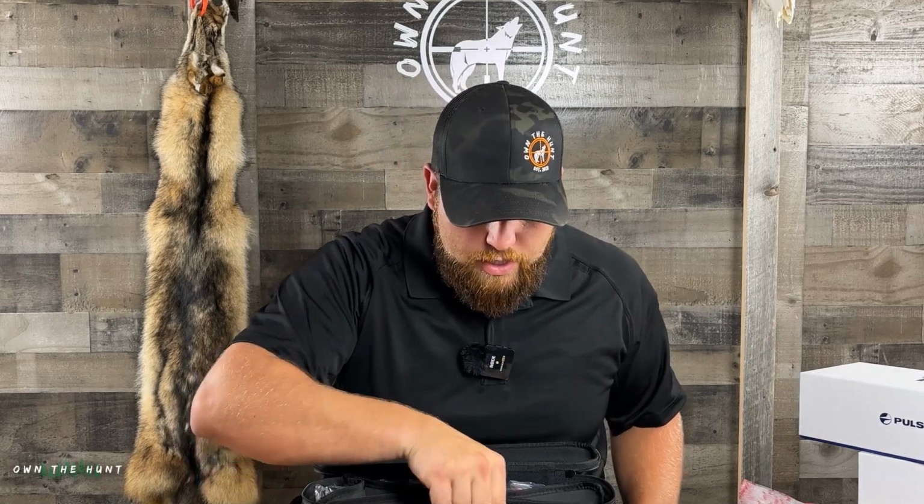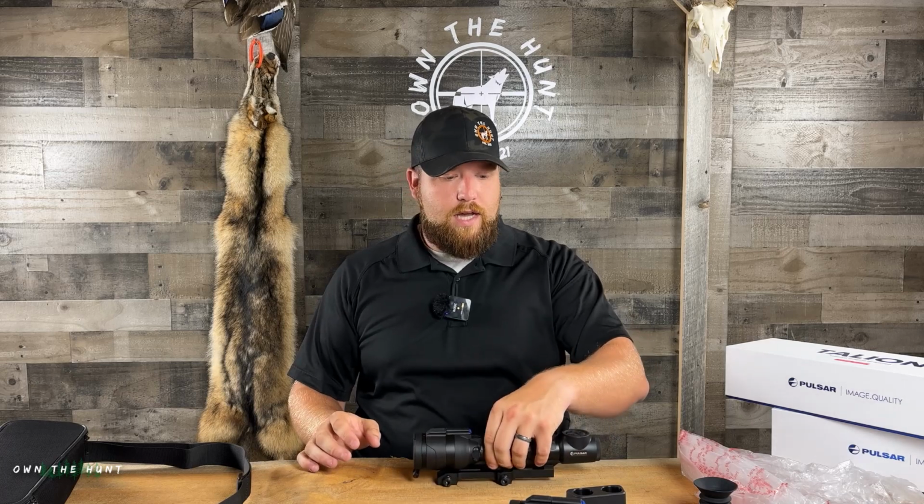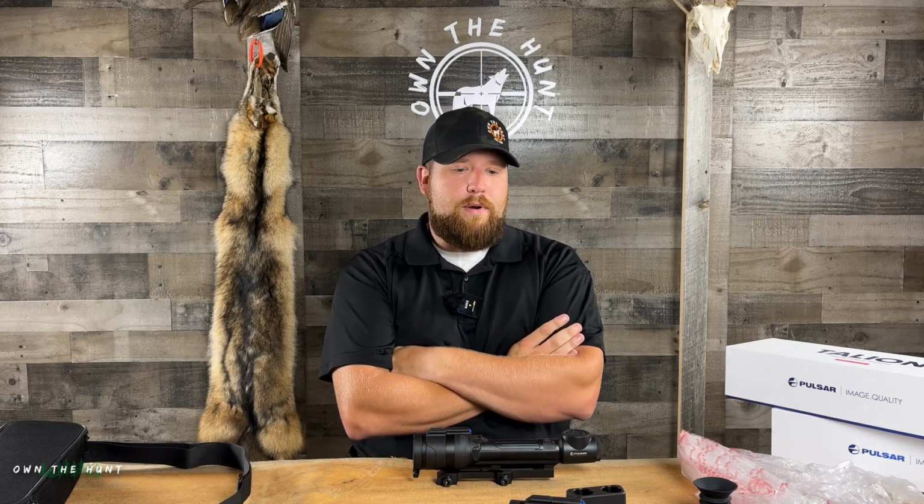That's pretty much it, you guys. You get a little bit of hardware to put your mount on the scope. So you get a couple Allen keys, the screws necessary to secure that mount to the scope, and that's pretty much it. Love these scopes, really. They're nicely done. I think what Pulsar did with them is pretty impressive for the price point. I think they're trying to compete with some of the lower priced units by AGM and Bering Optics and things like that. But I think they're a great option for somebody looking to get into the game.